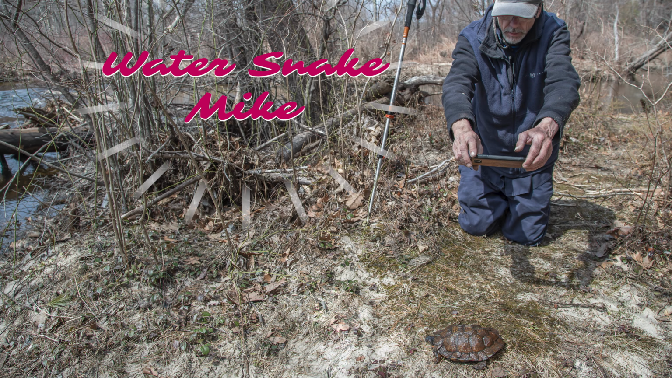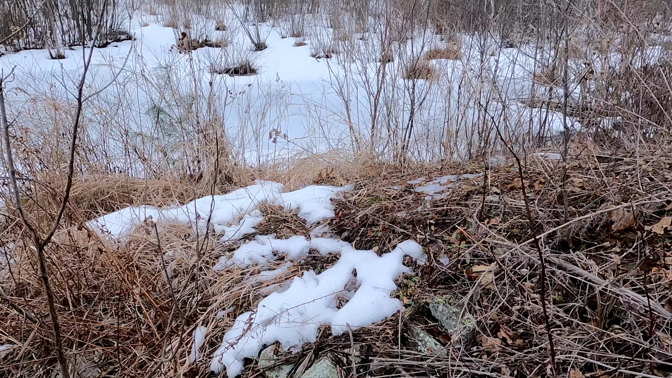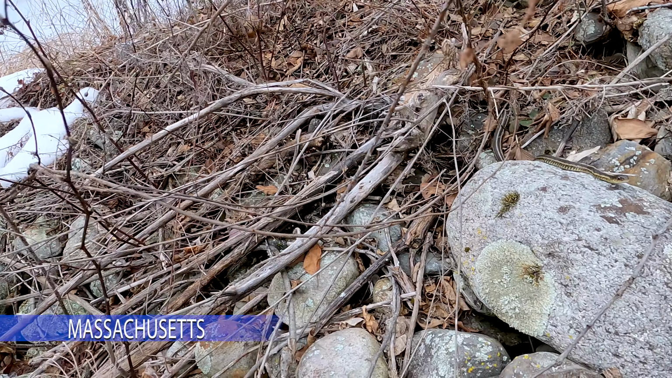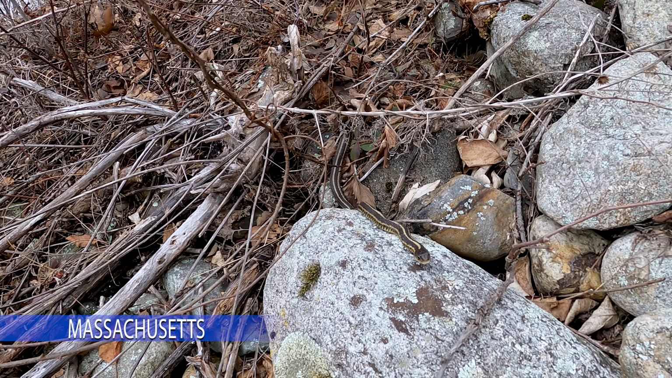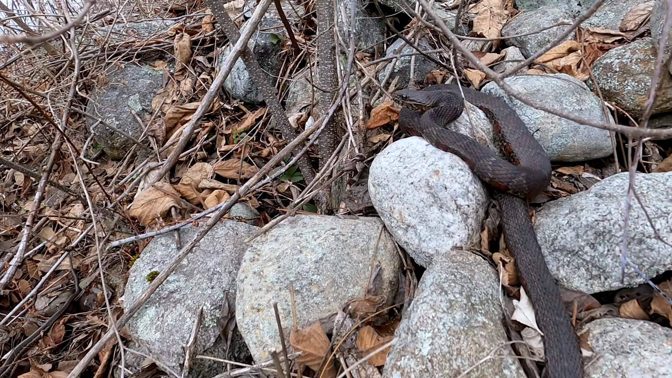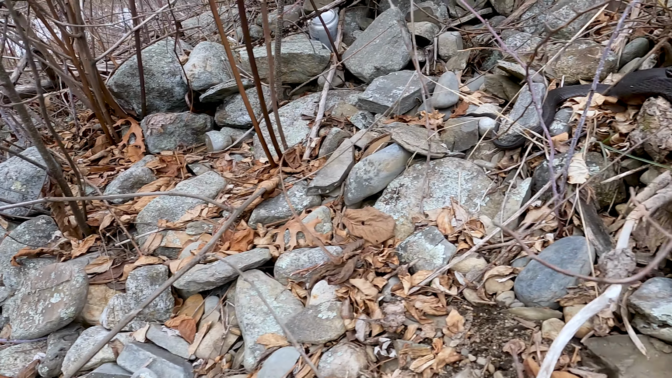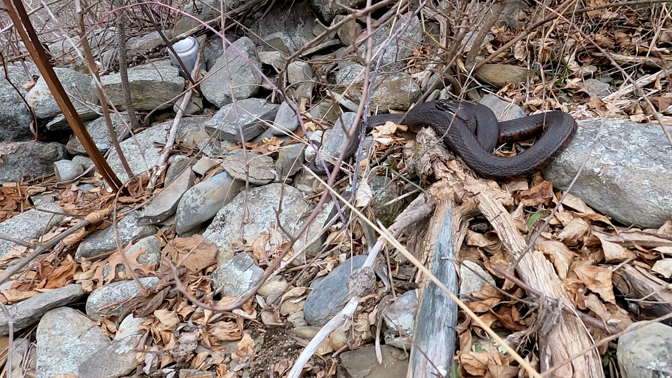Several years ago, a good friend of mine, nicknamed Watersnake Mike, introduced me to a healthy multi-species den consisting of northern water, eastern garter, and eastern ribbon snakes. The Talus hibernaculum, located in eastern Massachusetts, abuts a large marsh punctuated with cattails.